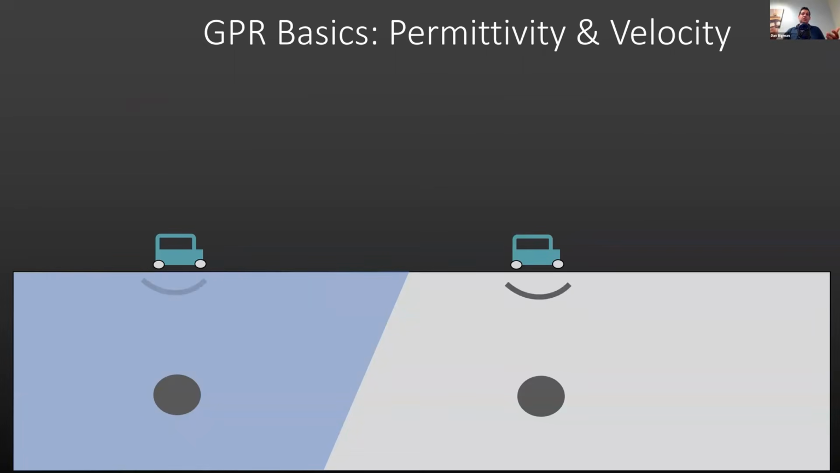And so this is how it kind of looks, right? On the right-hand side, or the gray area, it's moving fast. That's dry concrete. On the blue side, it's filled with water, and so it's slower concrete. And so it still is going to record information off of targets at the same depth, but it's going to take longer for the wave to actually return back to the GPR itself.